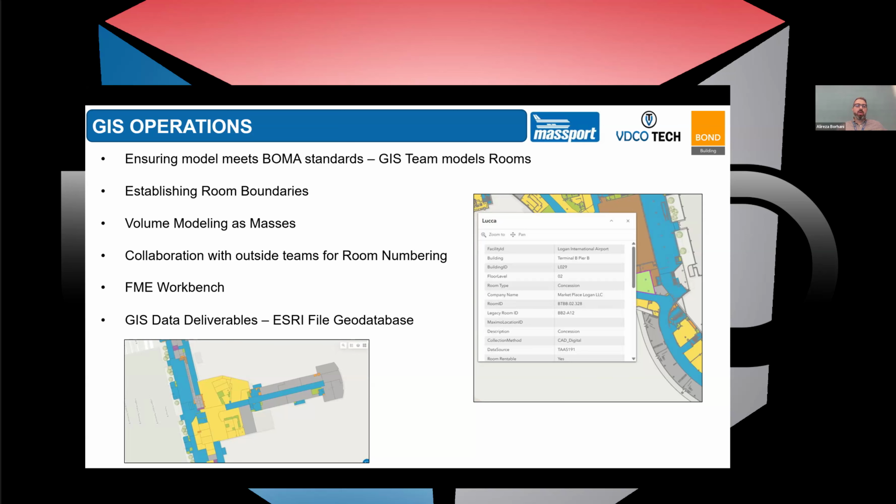For that, we need to model some masses for volume calculation specifically, but we use those numbers also for energy management and energy optimization, or carbon footprint tracking. So there are many different use cases where we have the information, and we're really collaborating internally and externally with our consultants to get the information in a format that we can use easily for the end users.